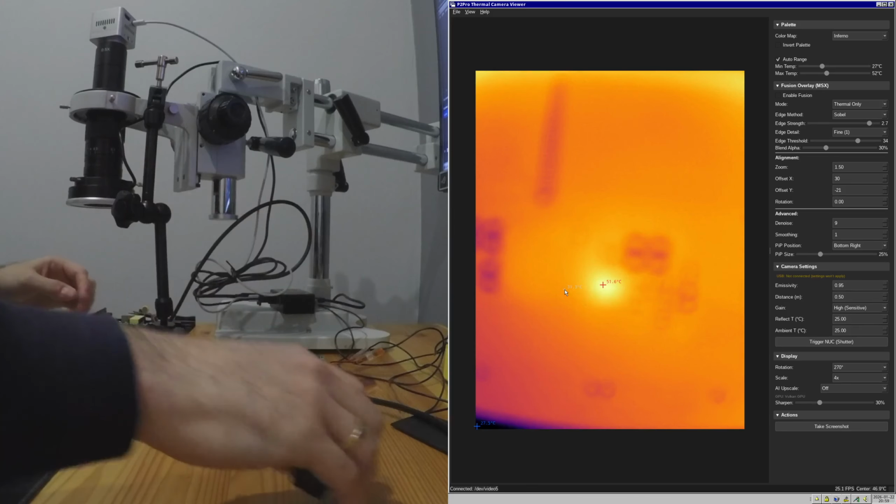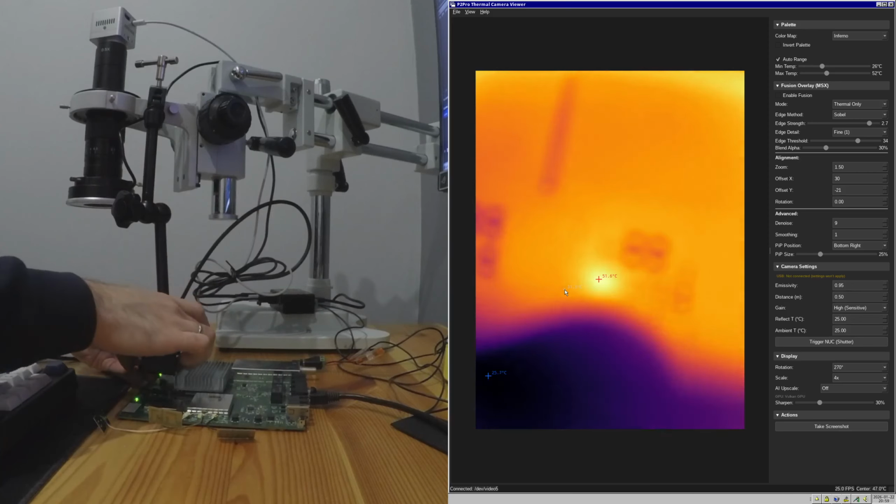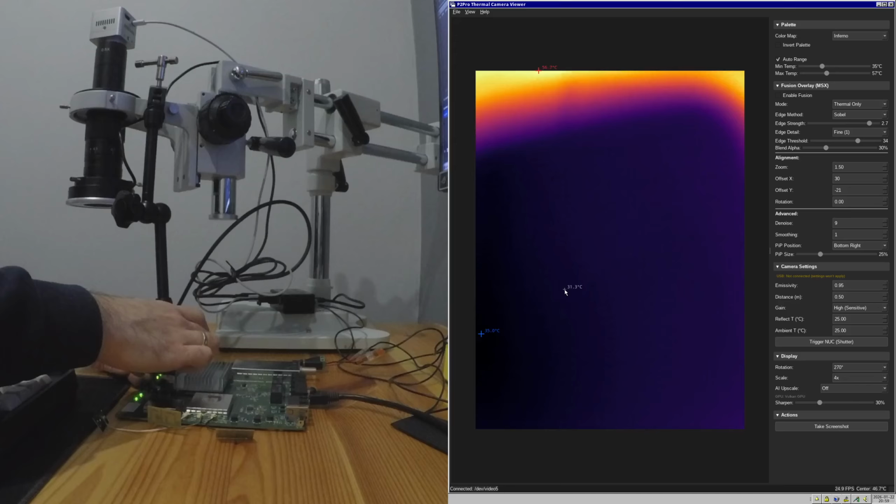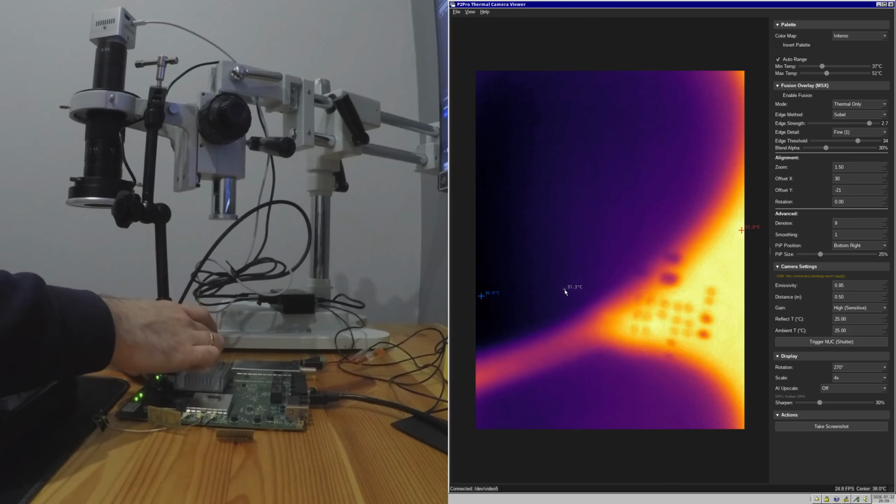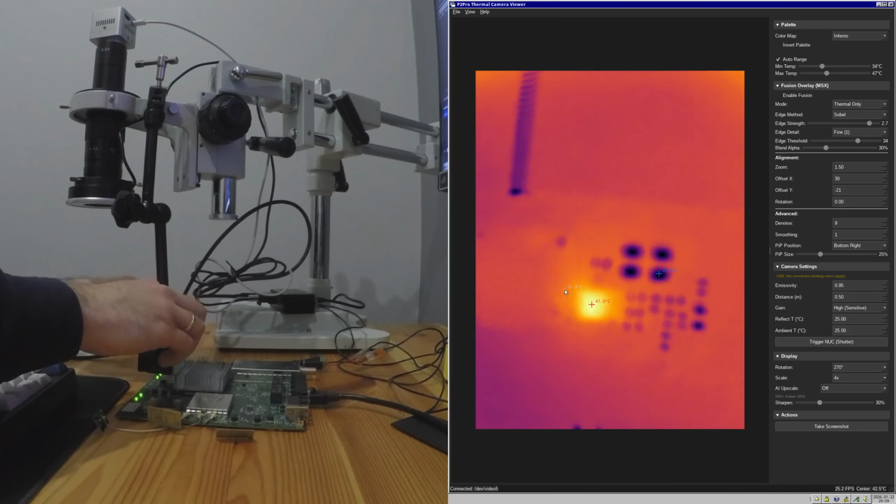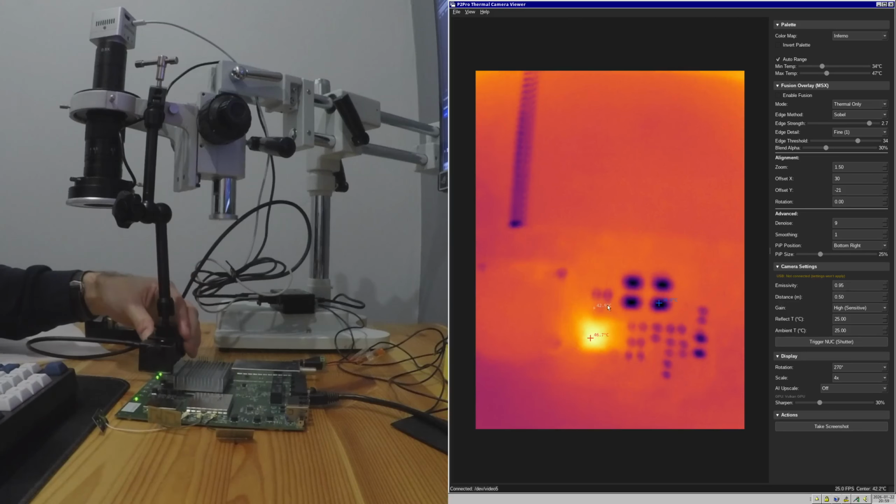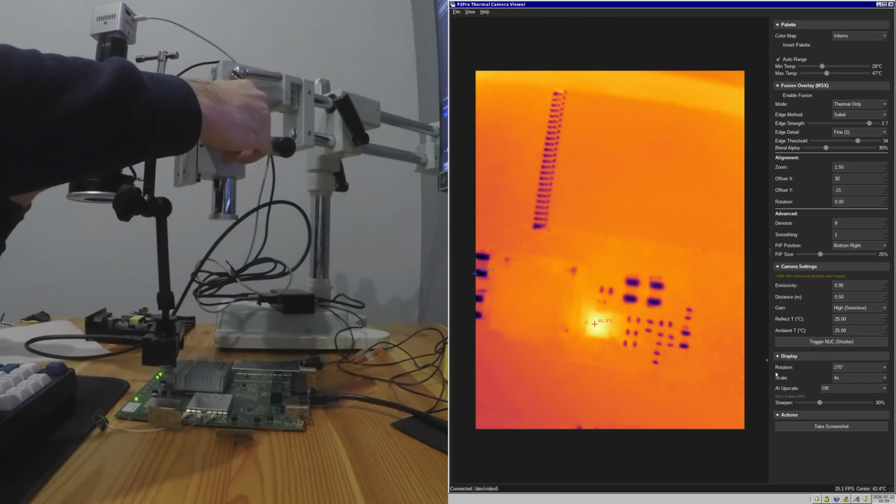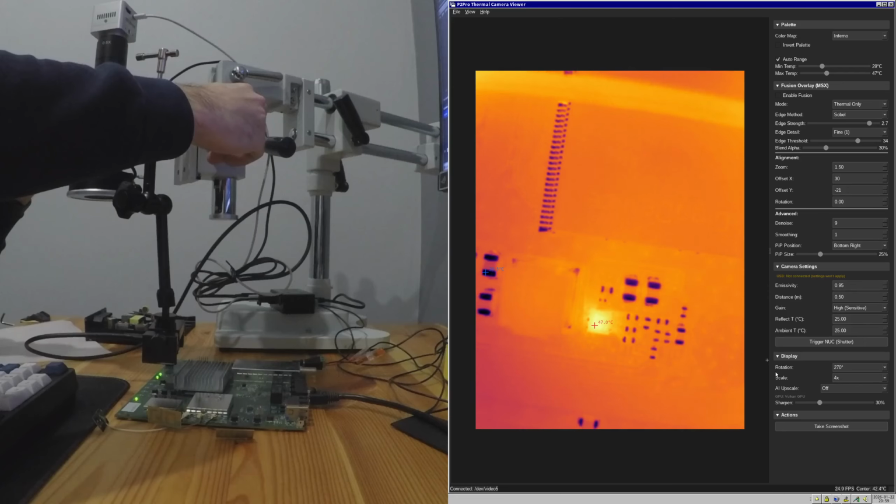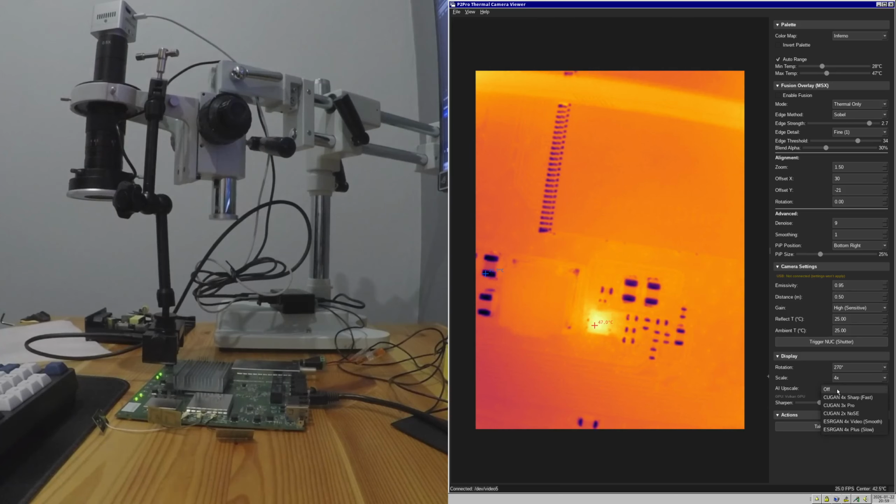But if I put the macro lens on, oops, that was the wrong way around. Yep, like that. Now if I adjust the zoom, it's much better. I will also help myself with the